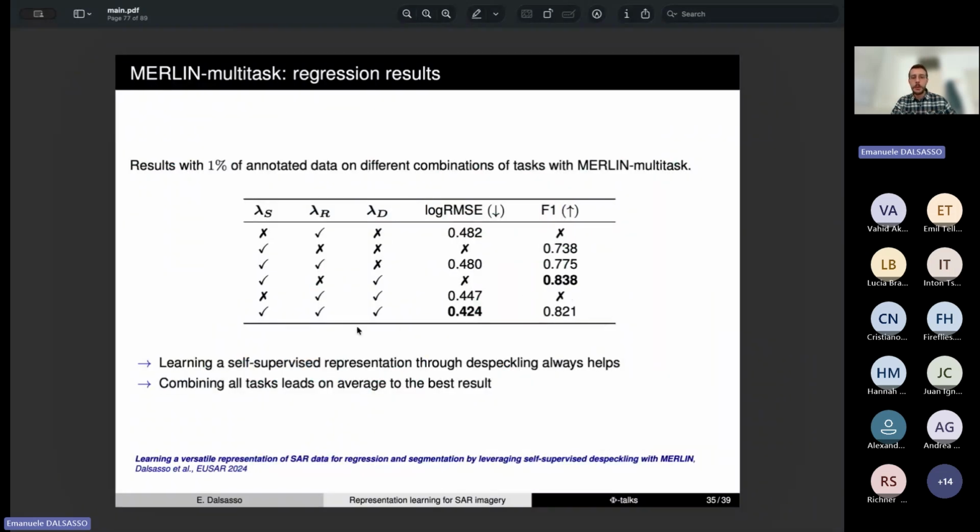And then finally, we did an ablation that shows that combining segmentation, regression, and the speckling leads on average to the best result for height estimation and semantic segmentation. So combining these two tasks of segmentation and regression with the speckling really helps, especially when only a limited amount of annotated data is available.